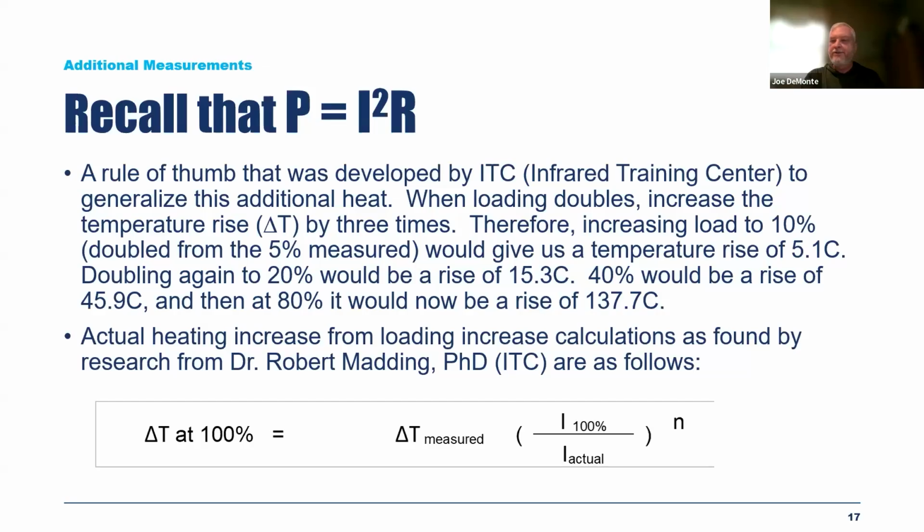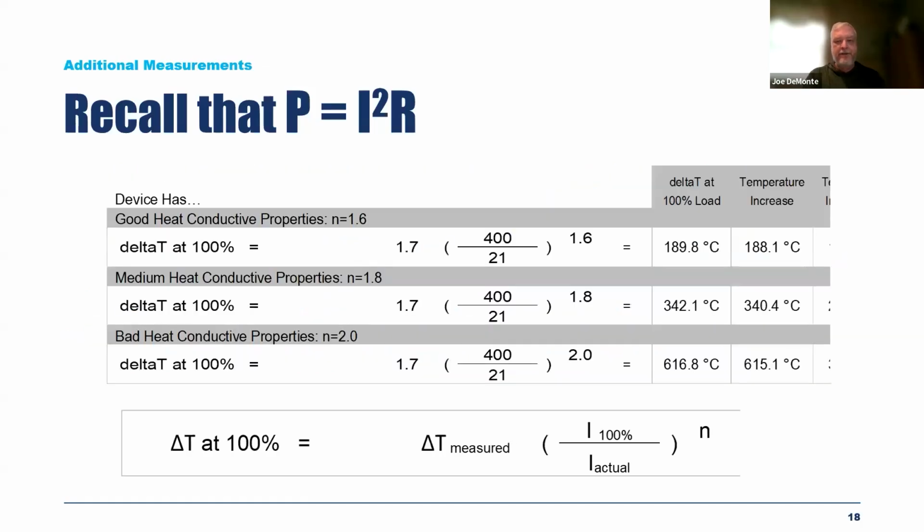We need to approach this as energized electrical testing. And that was a fused disconnect. So the next step, and I'll show you here in a second, is to physically locate the issue with a voltage drop. And I'll share that information with you as well. But Dr. Matting and the team came up with a series of calculations.